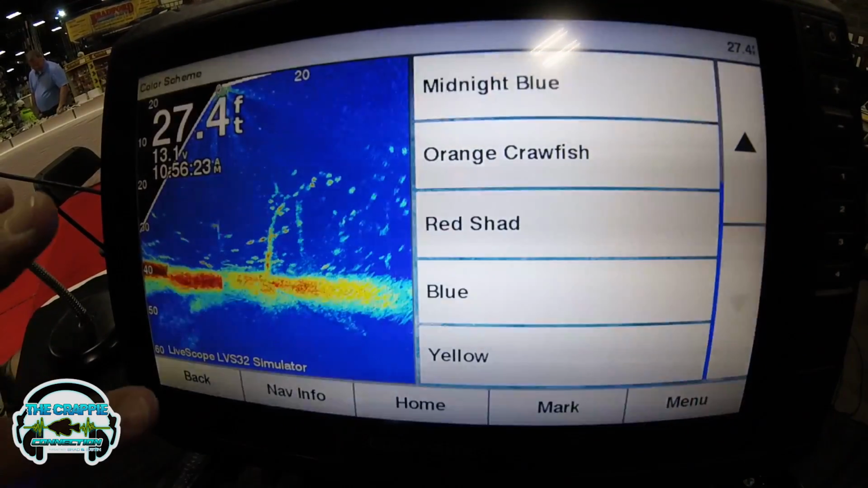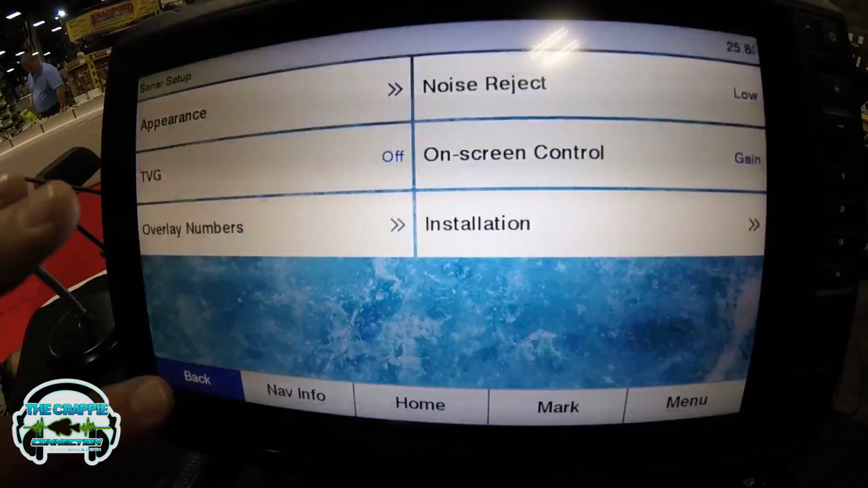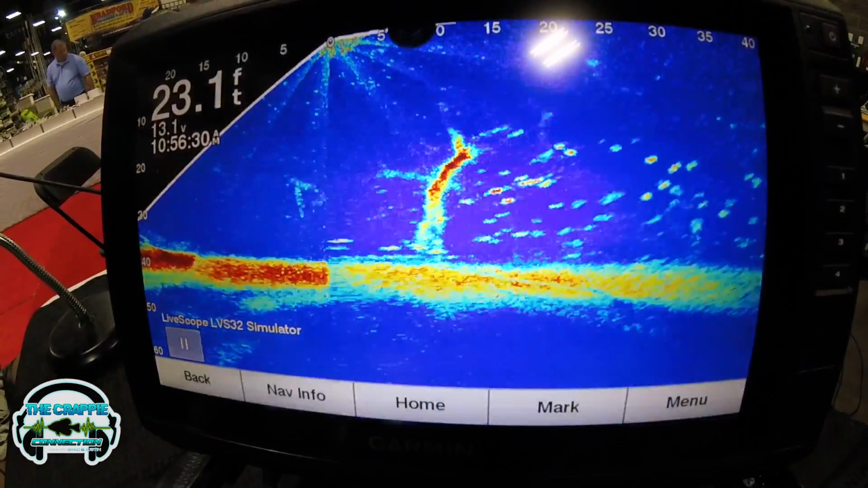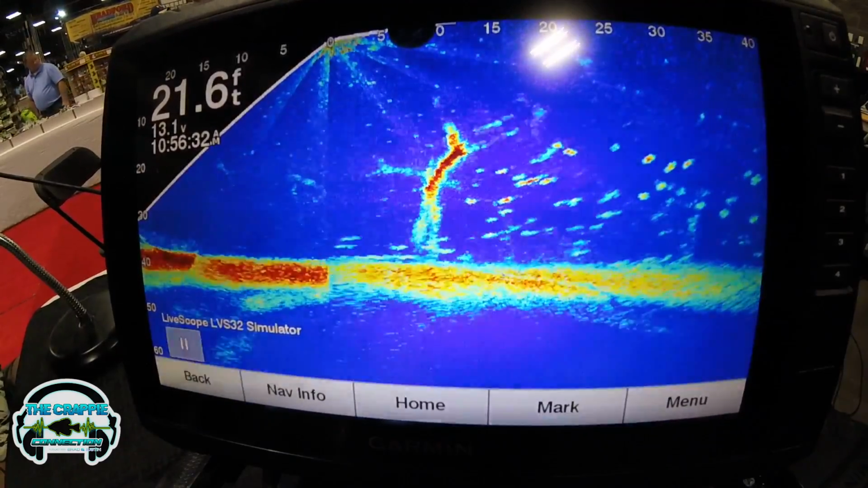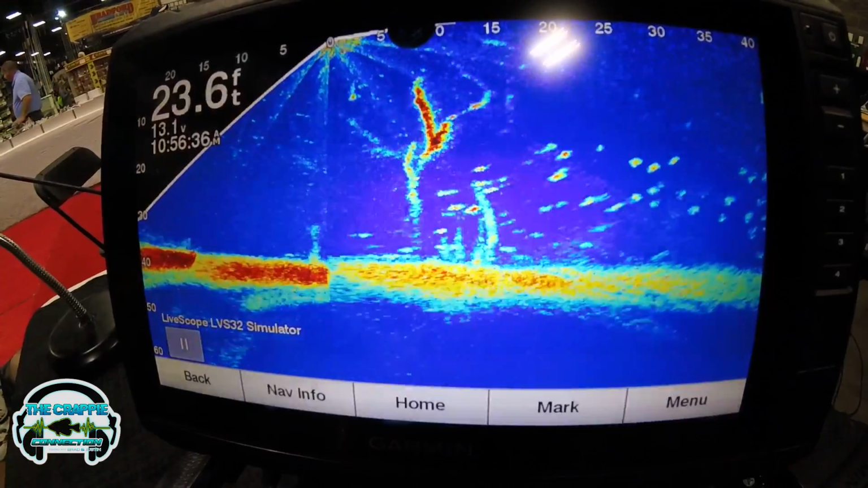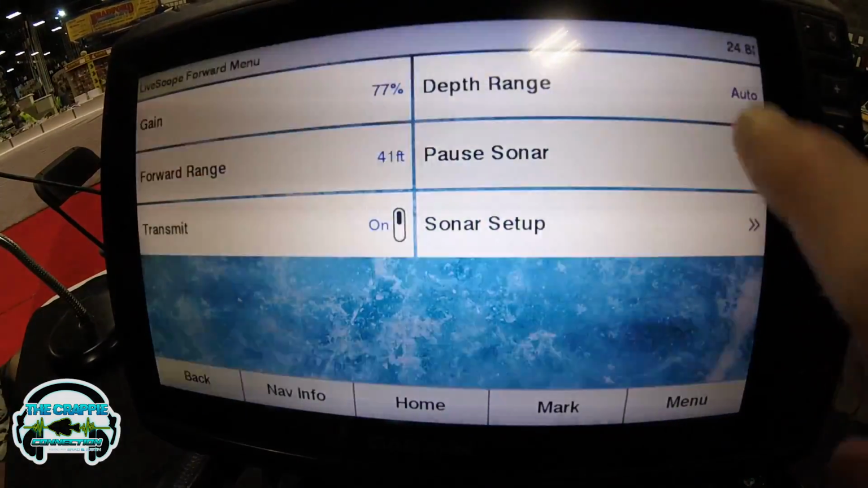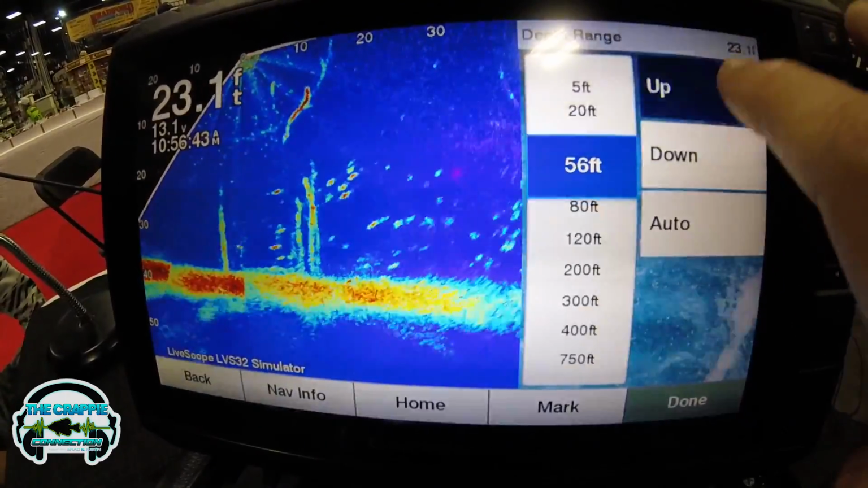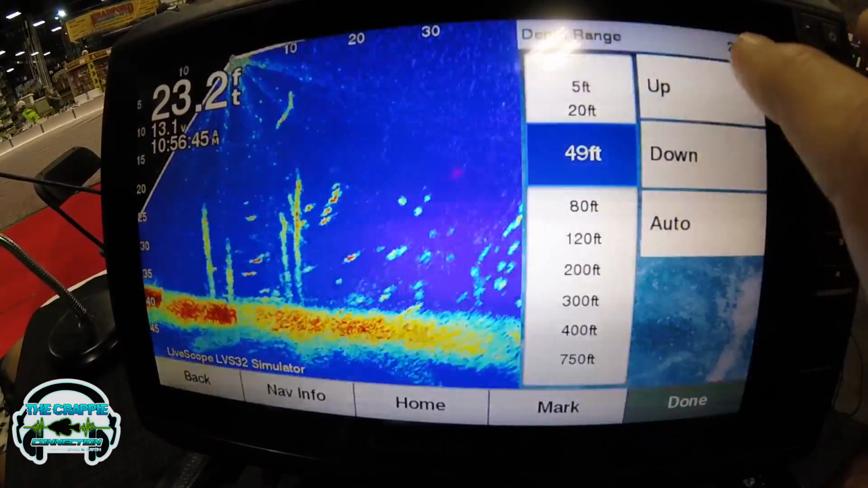Is one better if you have a lot of stumps and wood as far as picking up things? I don't think so. Personally I like this color scheme because what I'm going to do real quick is adjust this depth range to fill the whole screen up. That's a good little tip, actually.